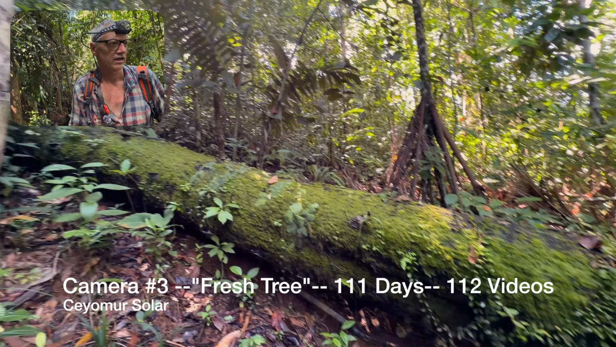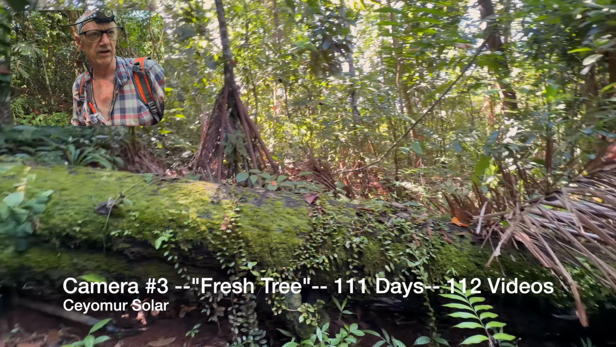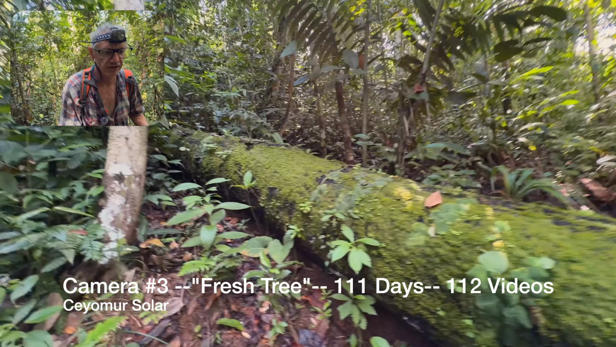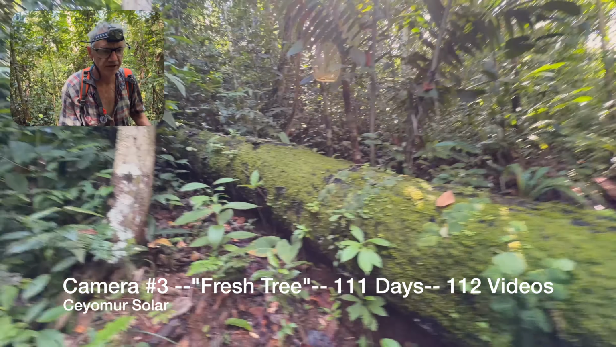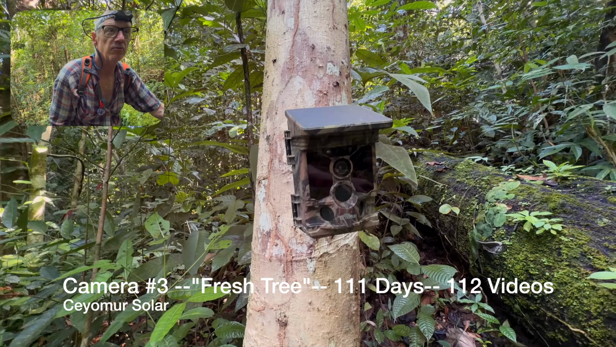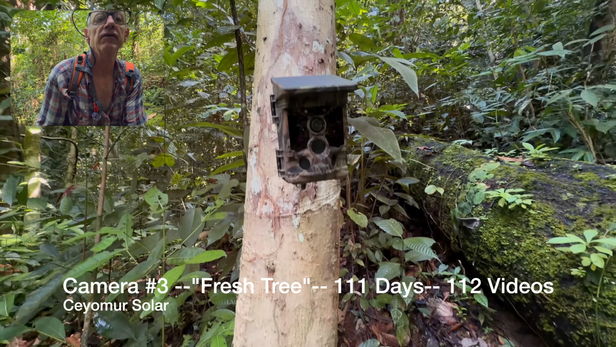Okay, this is one of our favorite logs here. It doesn't get a lot of action, but what it does get is pretty good. And we've got our Sycamore camera, our solar paneled camera right here. I've never replaced any batteries with it, and it's been in the field for almost a year. Anyway, I'll take a look and see what's on there.